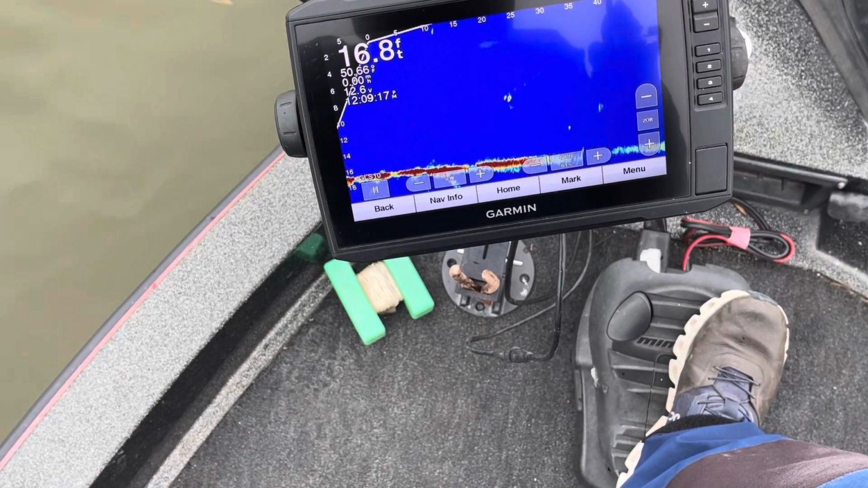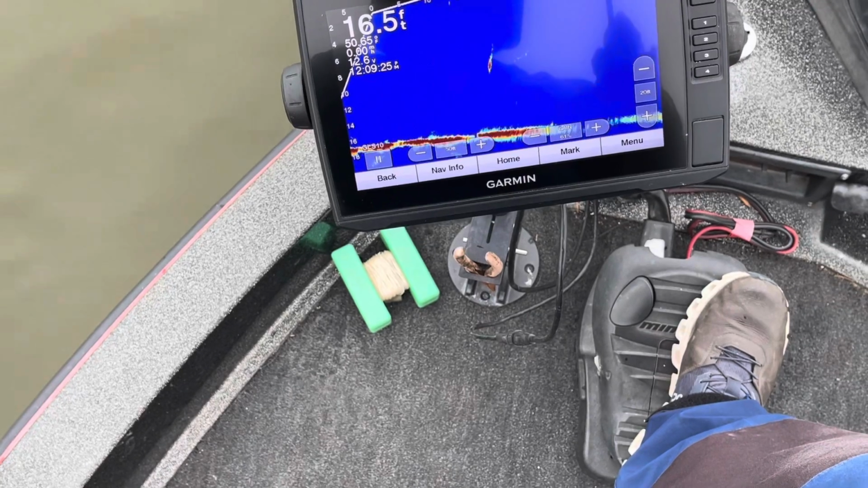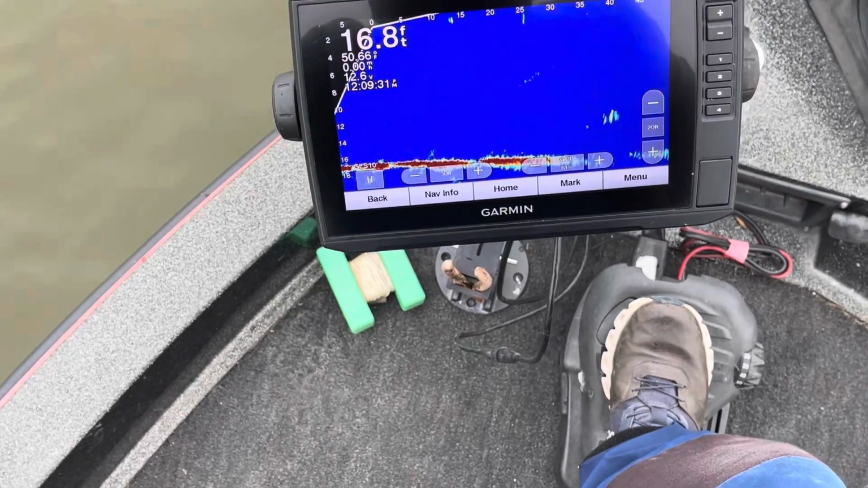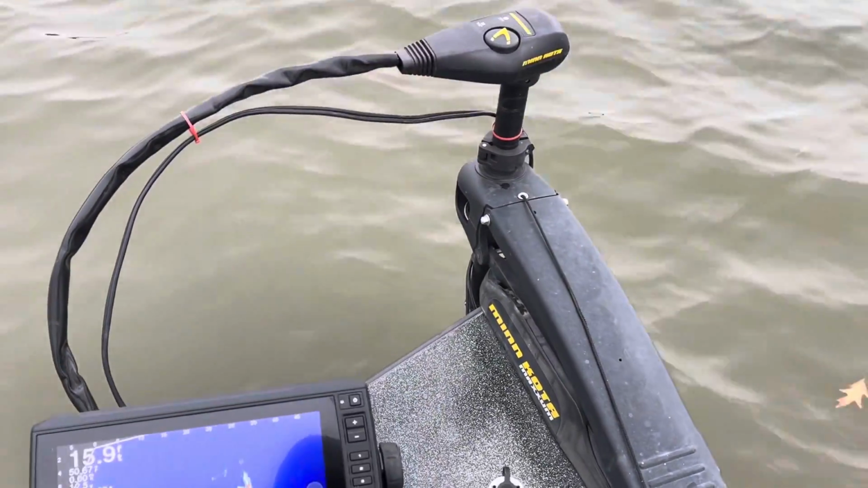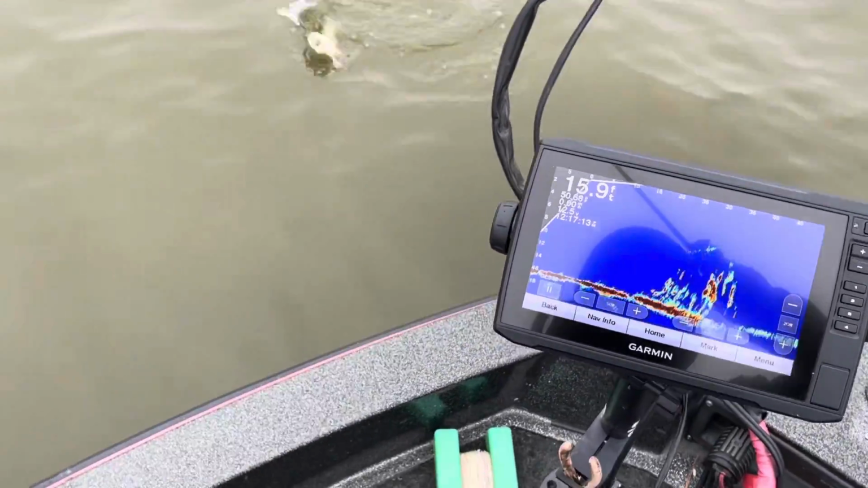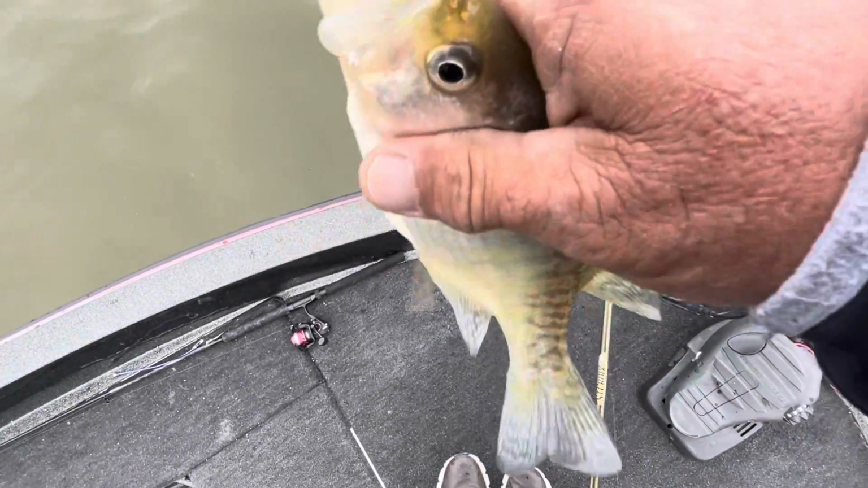Here he comes again. Man, they're looking at it hard. Oh, something hit it. Something got it out of that brush. It's a small fish. It's just a small guy. That's what you catch out of them brush piles. There's smaller fish right now. These big ones are out here.